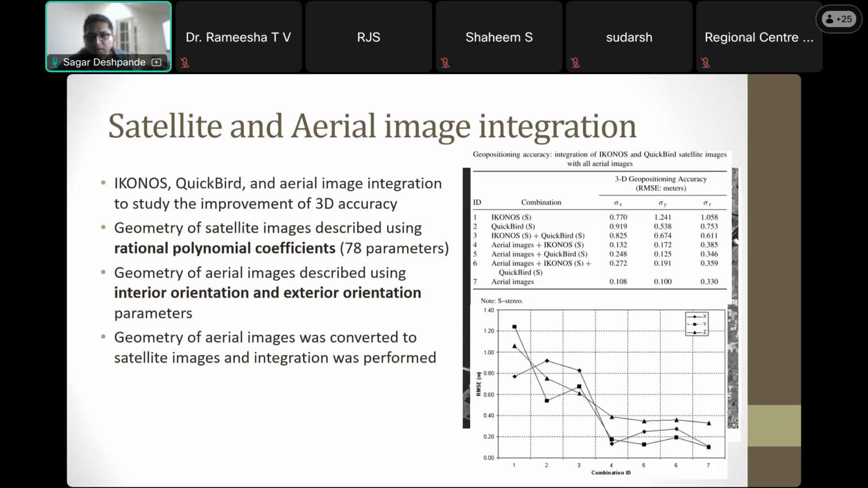Here's a description of how accuracy improved by adding data. We did a couple of combinations to study: Ikonos stereo alone, followed by QuickBird stereo alone, and so on. You can see that although we could make some changes, aerial images were still the best at that particular time. Now, things are changing rapidly.